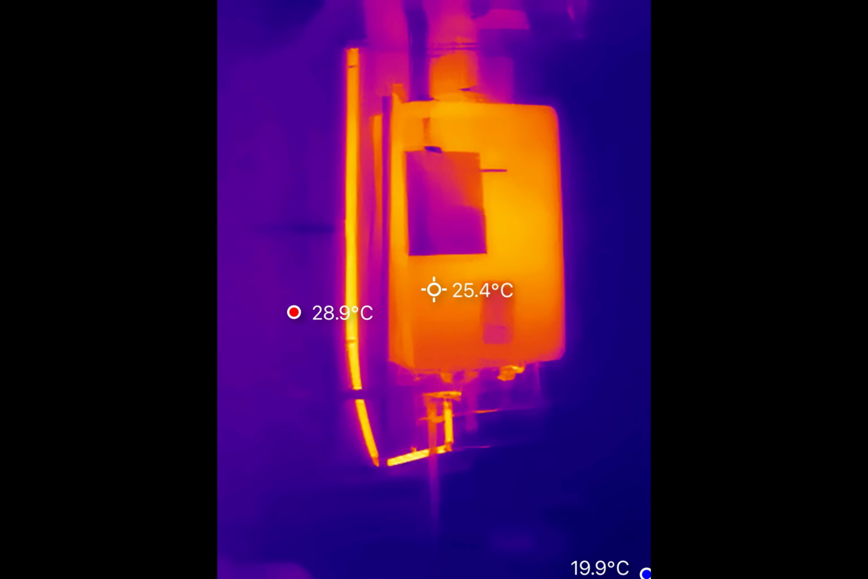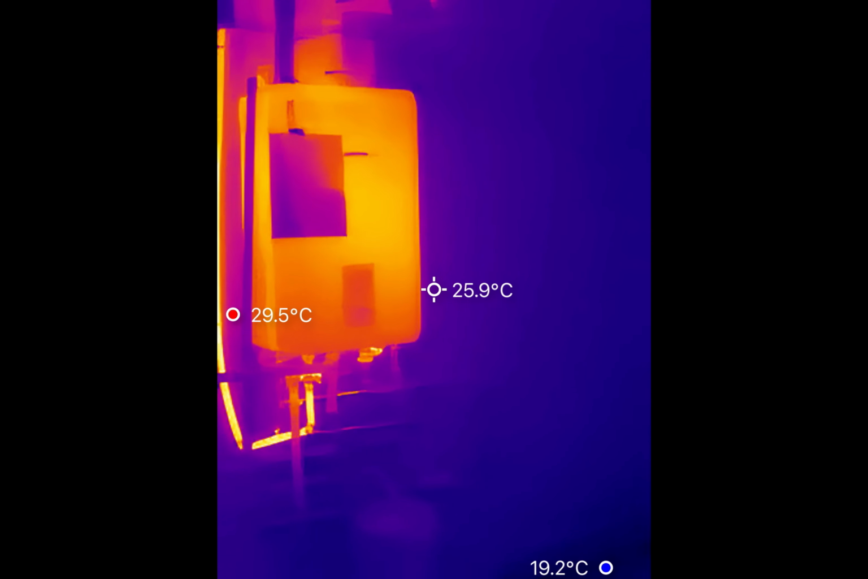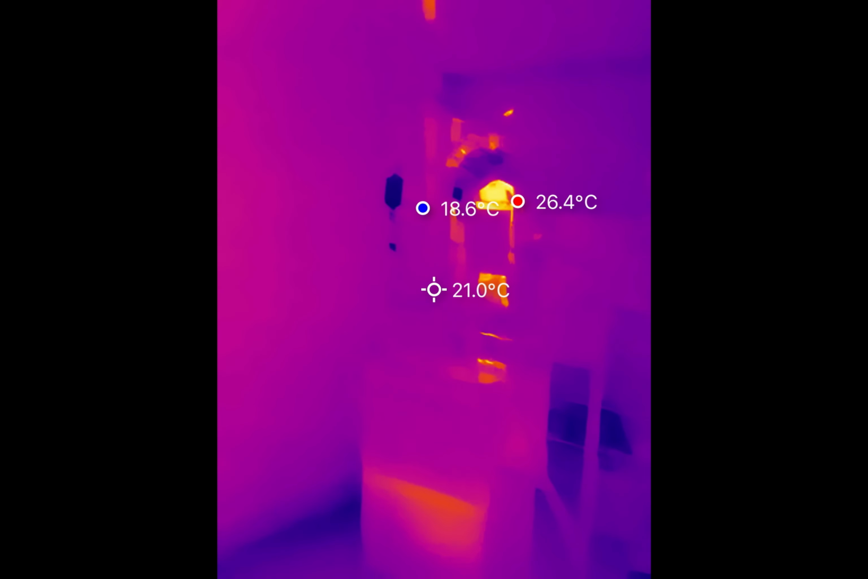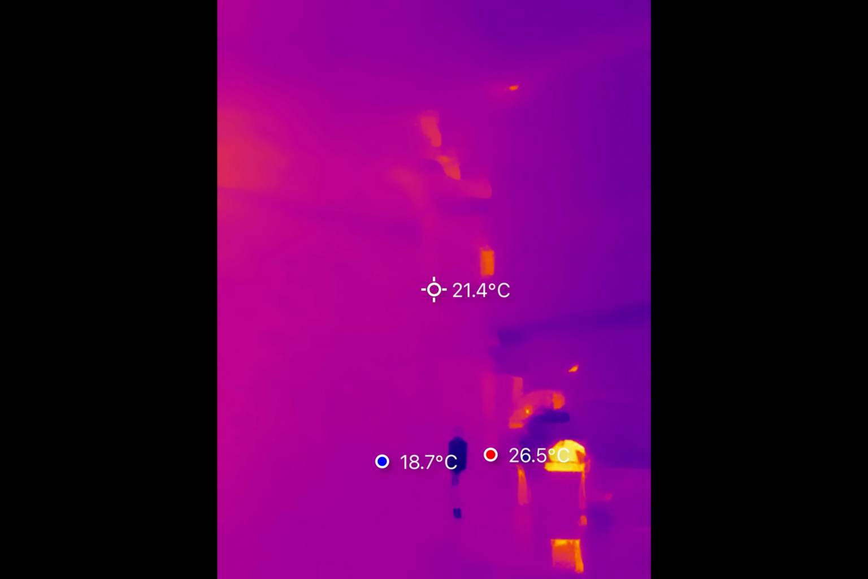For indoor home inspection, P3 immediately proves it wasn't designed for anyone with walls, floors, or depth perception. The field of view is so narrow that you basically have to stitch together your own panoramic view just to see the entire wall.